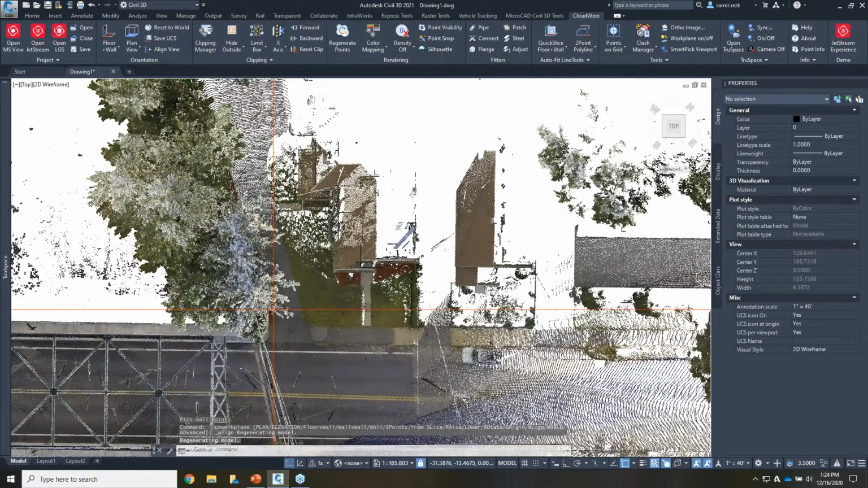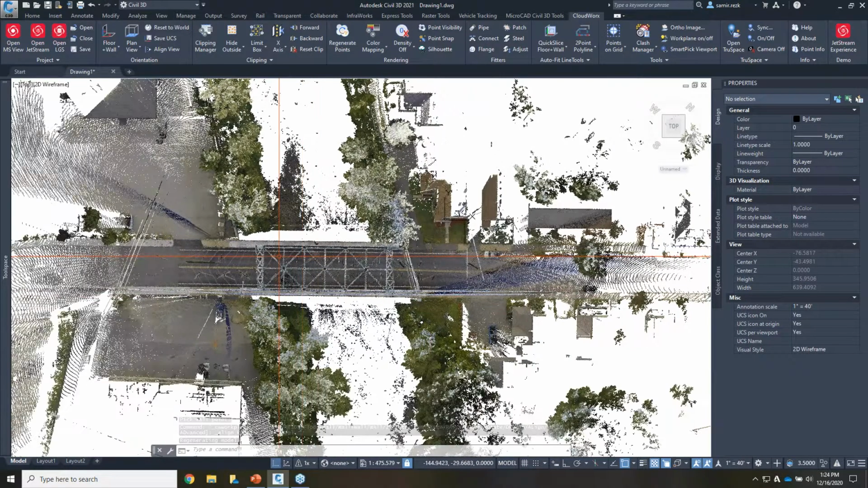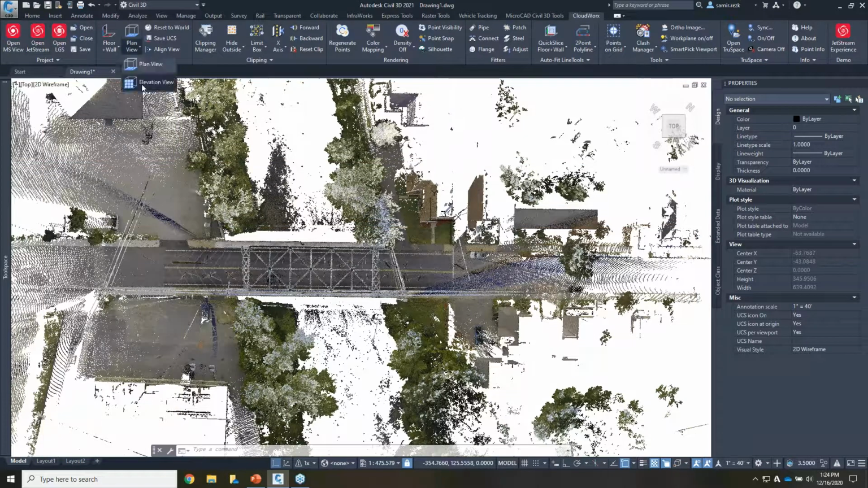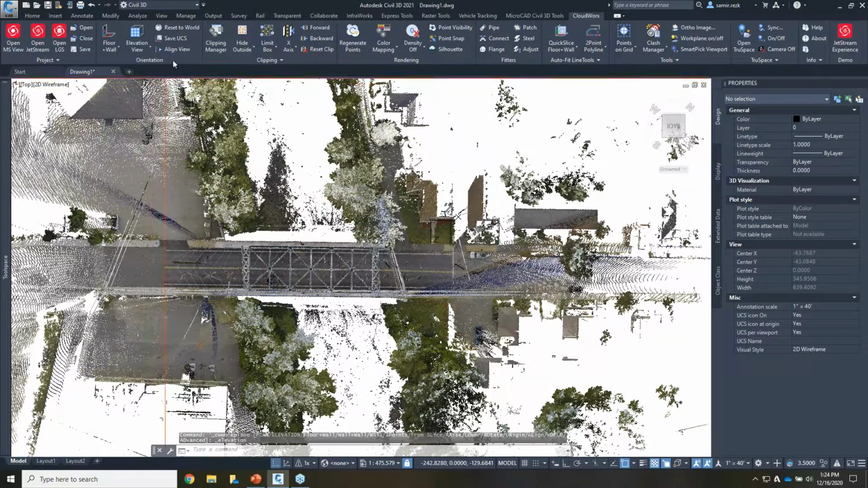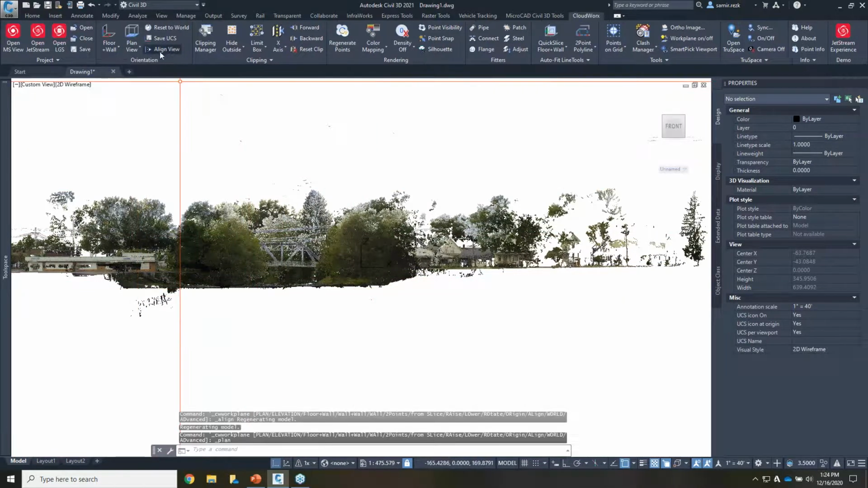So now I'm aligned with the actual point cloud. I didn't need to do a lot of work to create my own UCS or anything. It just does it for me. You can look at it in plan, and you can take a look at the elevation view. That's a lot of trees right now, so let's create